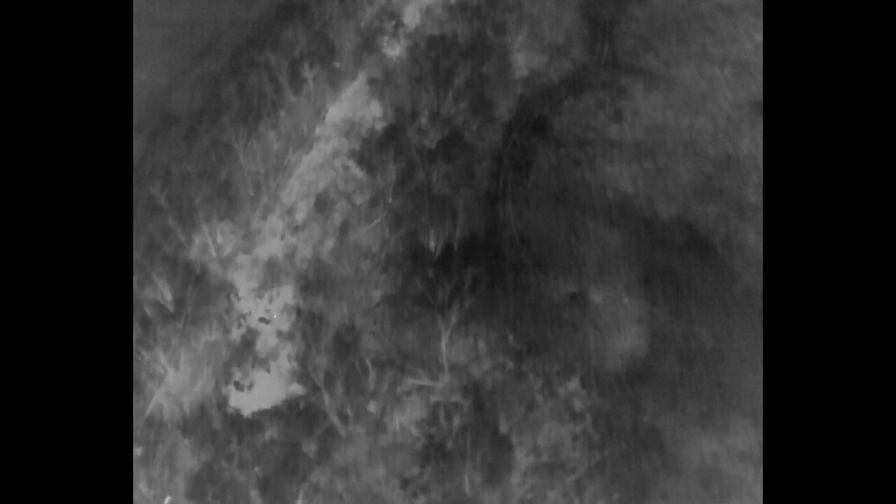So now it's time to continue the mission. I showed you a little bit about looking through the timber at the deer with the IR and with the zoom camera, the challenges without the IR. Continue flying my pre-programmed mission and looking for thermal images that might be wildlife.